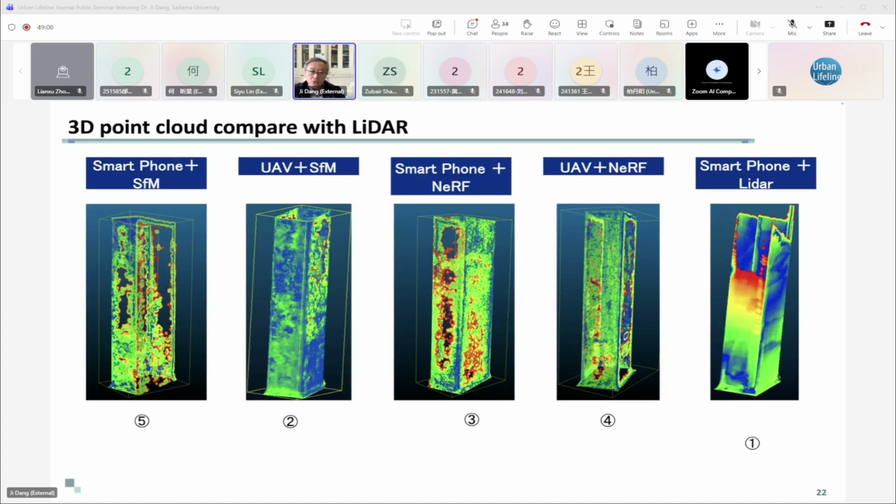Similarly, with this series of photos, we also used NeRF to regenerate a 3D point cloud. And we also use a smartphone LiDAR to scan the pier. All of them were compared to a high-accuracy 3D LiDAR scanner, which generated the accurate 3D model point cloud so that we can compare them.